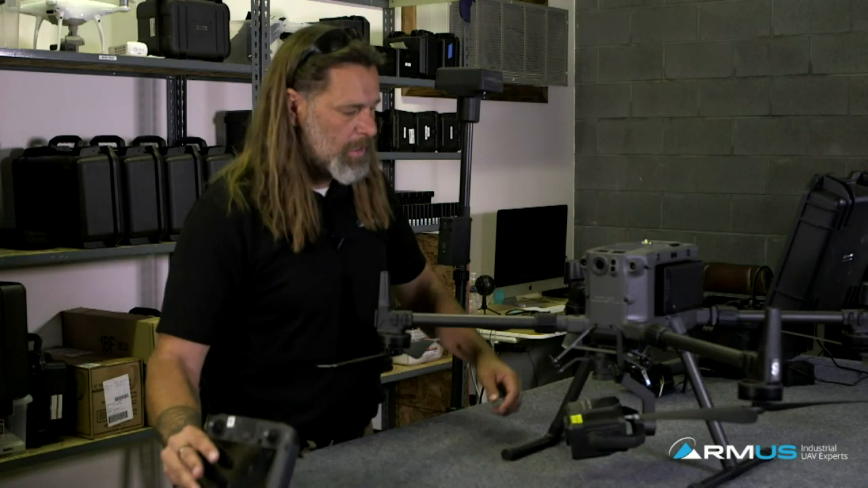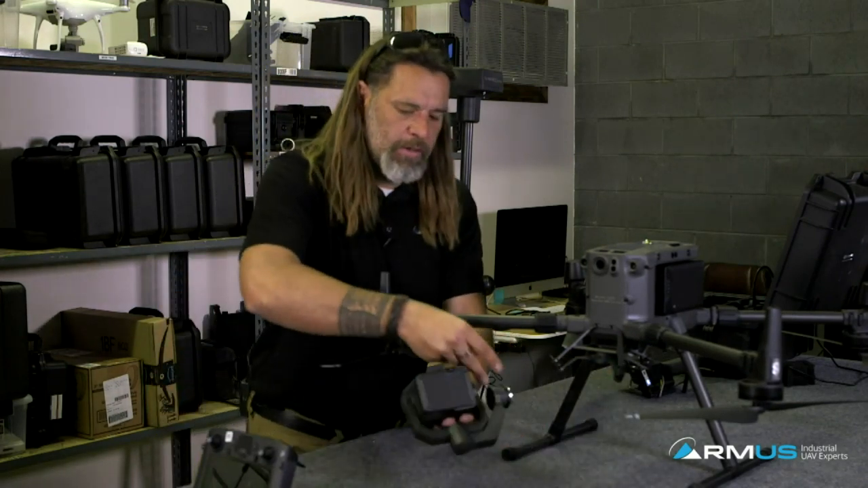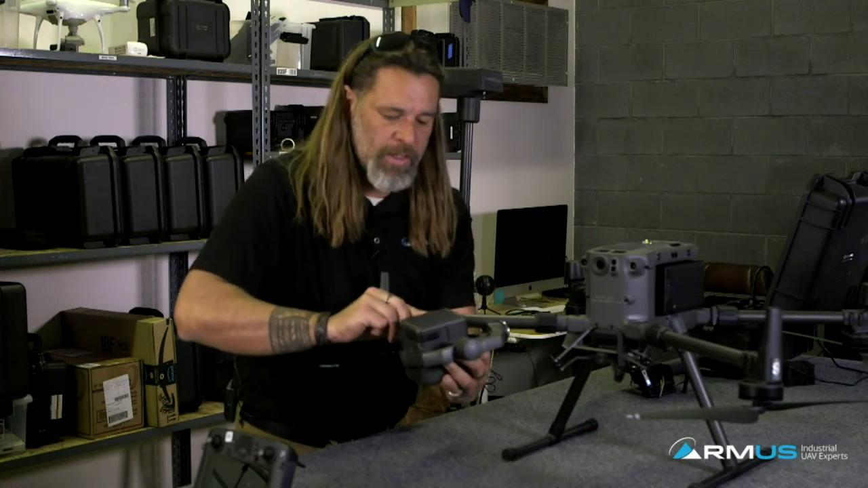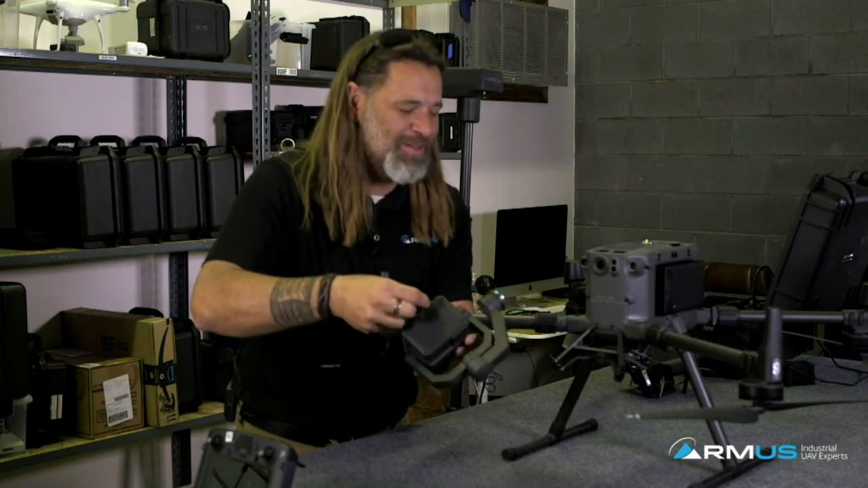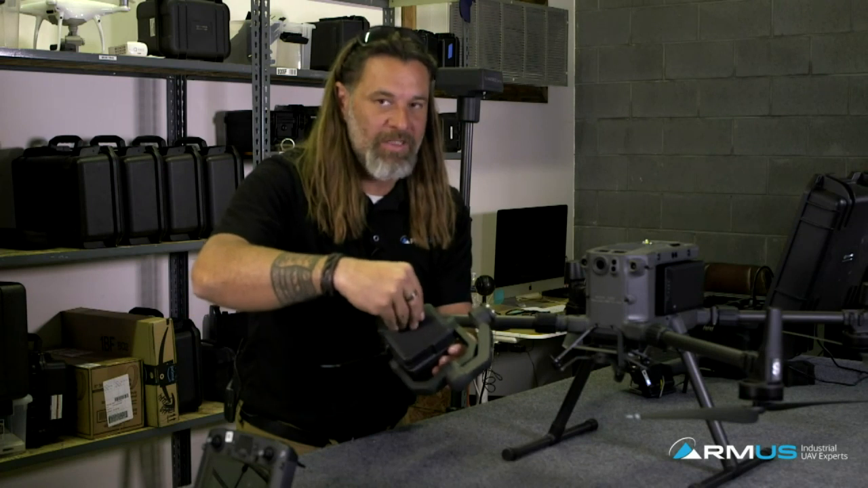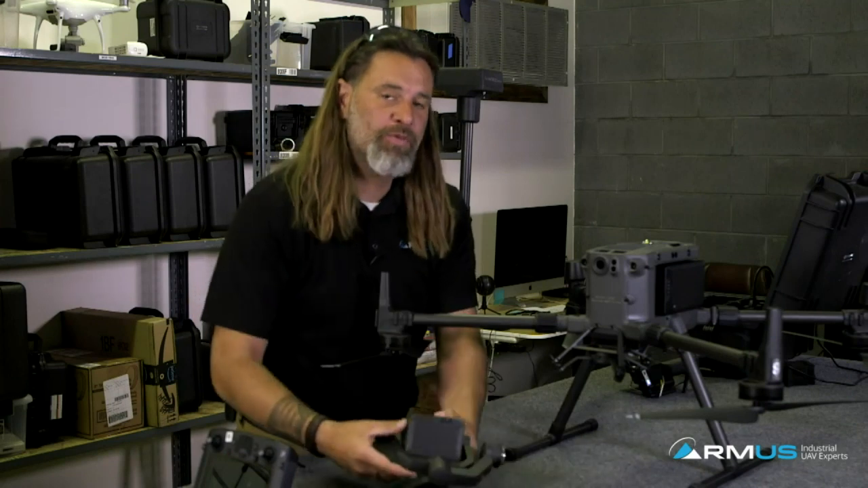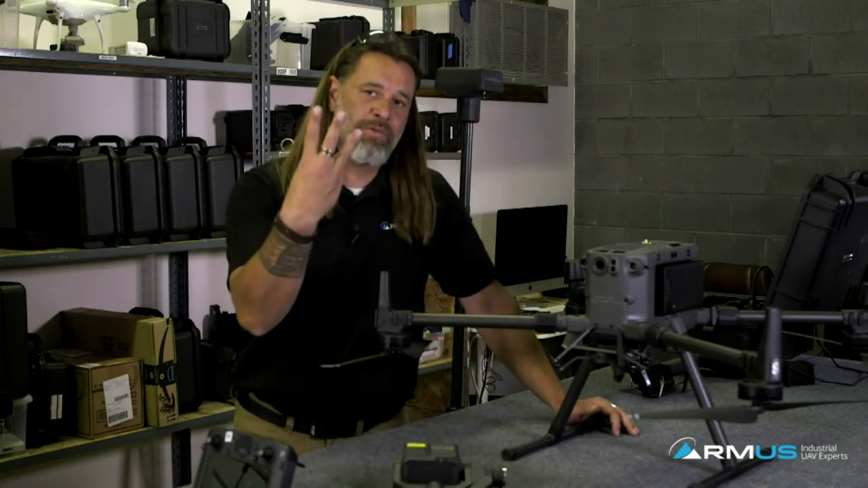The one thing is, since we're powered off, it is a little tight here to try to get this particular one out. As Jason and I experienced in the middle of the night, it is pretty tight to try to remove this SD card. It is down there pretty deep, so you want to be very careful with that.